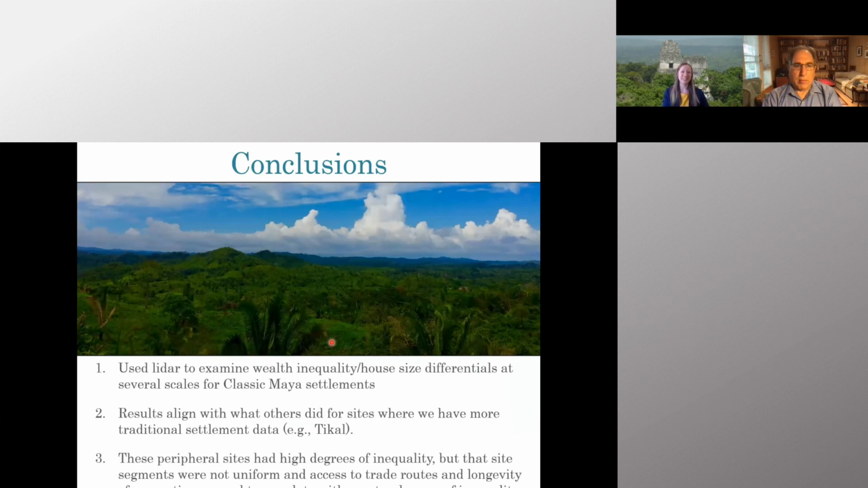So in conclusion, we use LiDAR data to examine wealth inequality and house size differentials at several scales for Classic Maya settlements. These results generally align with what others did for sites where we have more traditional settlement survey data, and that these peripheral sites had high degrees of inequality, but that site segments were not uniform. We saw differences in wealth inequality within neighborhoods and districts at Ushbenka and Ishkukwil based on the LiDAR data, and that their access to trade routes and longevity of occupation also seemed to correlate with greater degrees of wealth inequality.